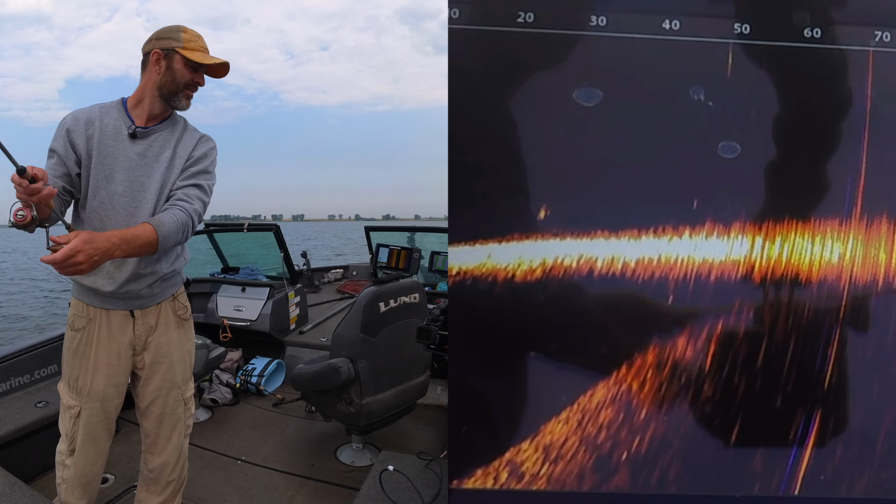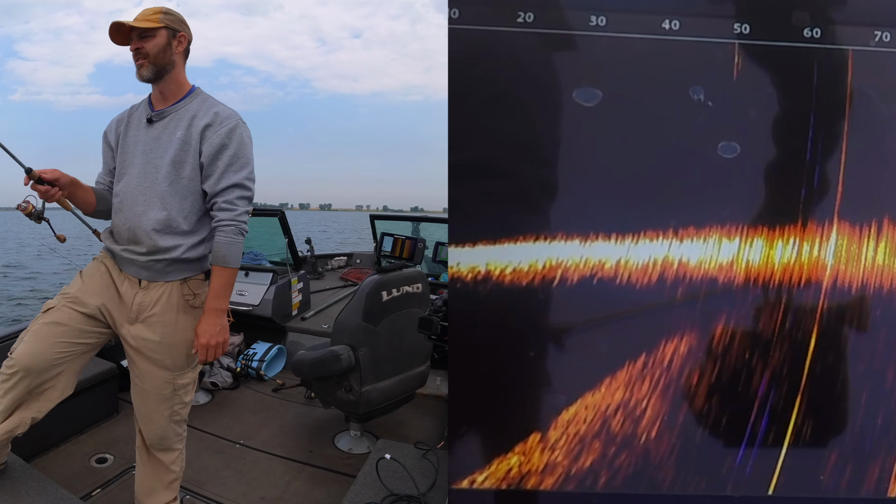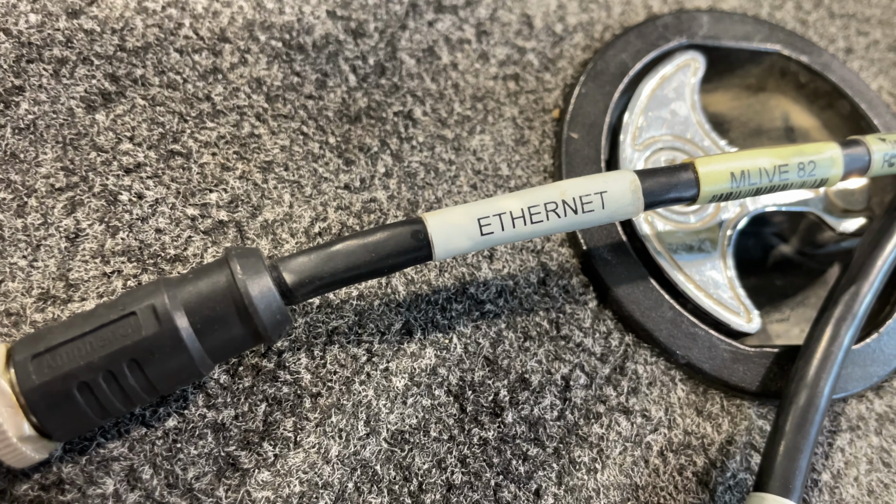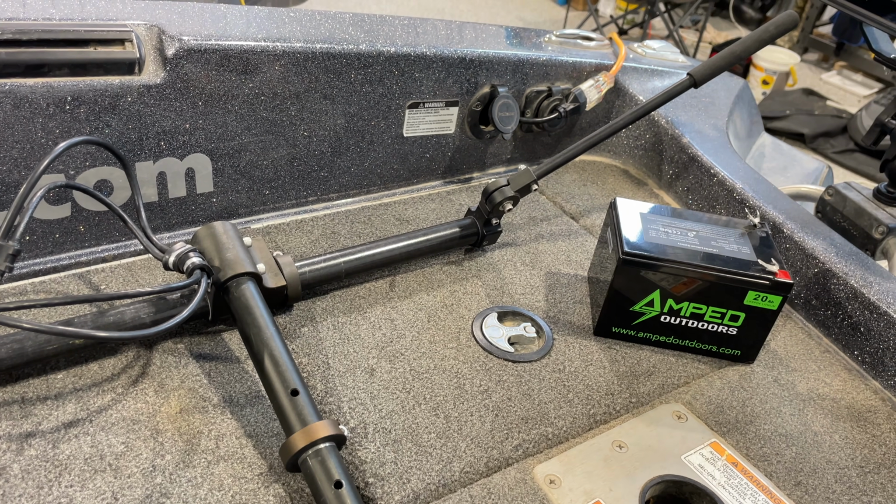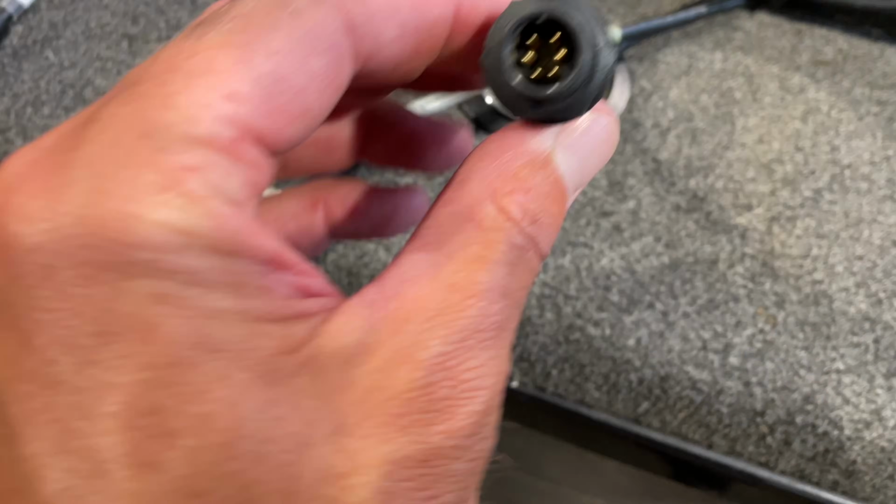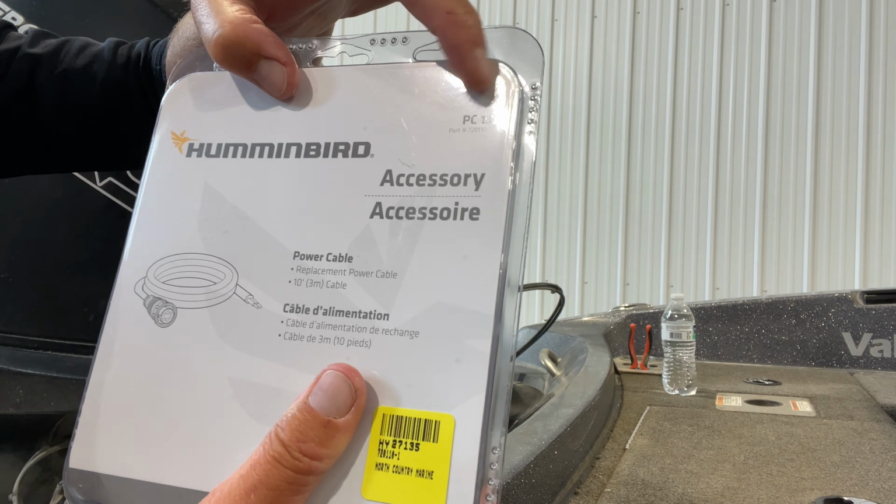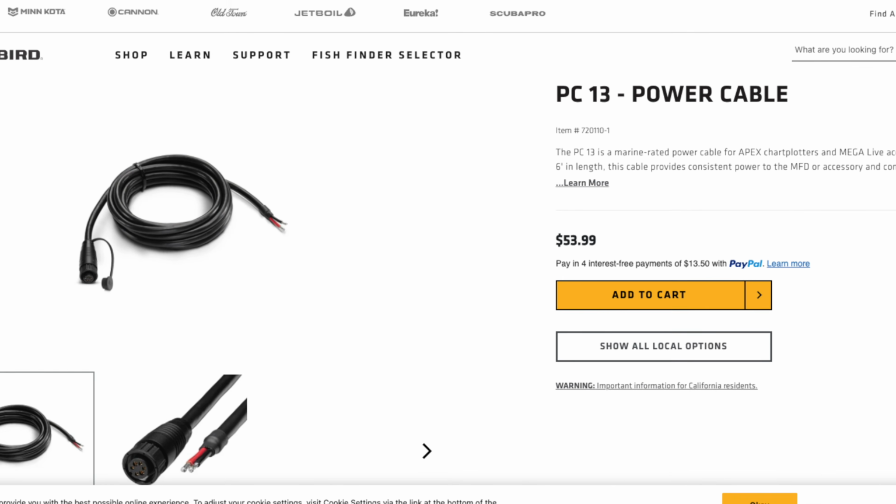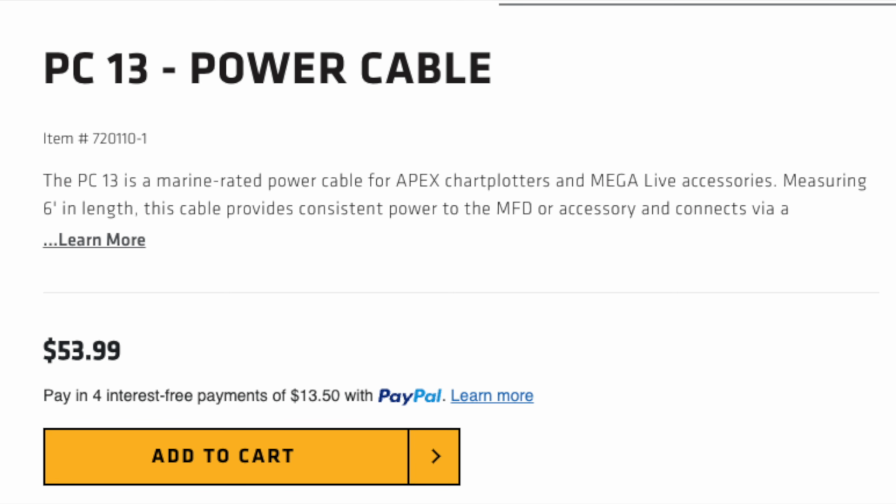Before I could take it out of the water, of course, I had to do some rigging at home. Since I got the thing used, there was a lot of stuff I had to get. The things that I came with were an Ethernet cord, a Brew City pole, and basically half of a power cord. That was kind of the key there. I had to figure out what kind of power cord to get the other half to rig it to the battery. Turns out it's the PC13 power cord from Humminbird. I don't know why that was so difficult for me to figure out, but if you need any Mega Live accessories, any kind of power cord, it's a PC13.